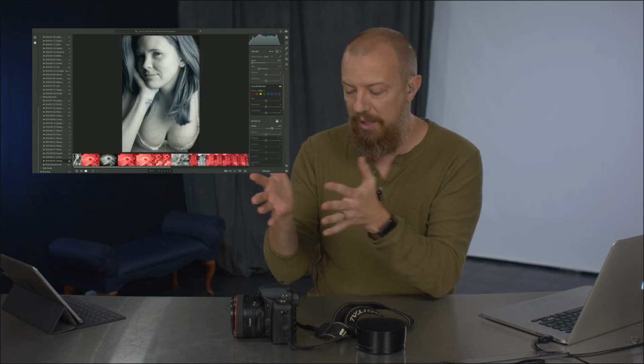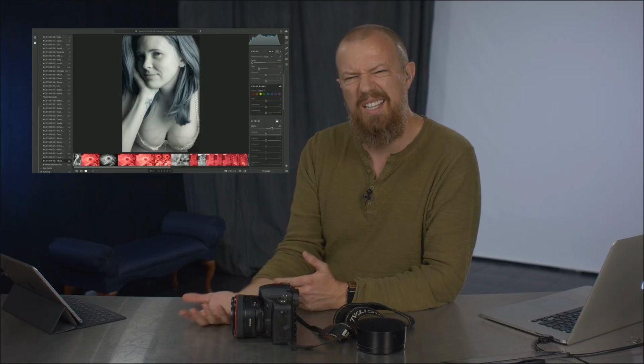So if you have one of these converted cameras, and you are just always out shooting in nature because that's why you got the thing, because it looks really cool when you're shooting in nature, take it into the studio. Photograph a human with it, with studio lights, and see what you get. It's going to be interesting. It's going to be different. I think it's kind of fun.